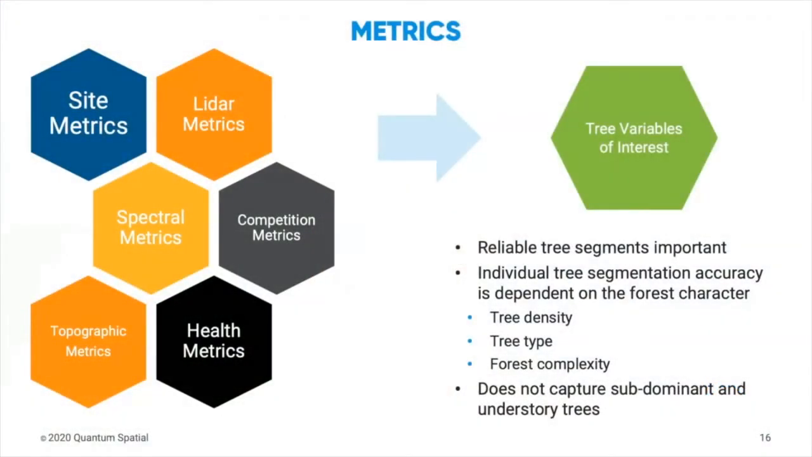So by identifying those individual trees, we then have for each individual tree a series of LiDAR metrics that describe its structure. We can have a series of spectral metrics that describe the color and the reflectance. We have competition metrics that describe it relative to its adjacent trees. We have site and topographic metrics that relate to where it is on the landscape, and the health metrics will relate to how well it's growing. These all flow into information that allows us to predict the variables of interest, whether they're canopy volume, whether they're biomass, whether they're timber. Now, to do this, actually being able to reliably segment the tree is important.